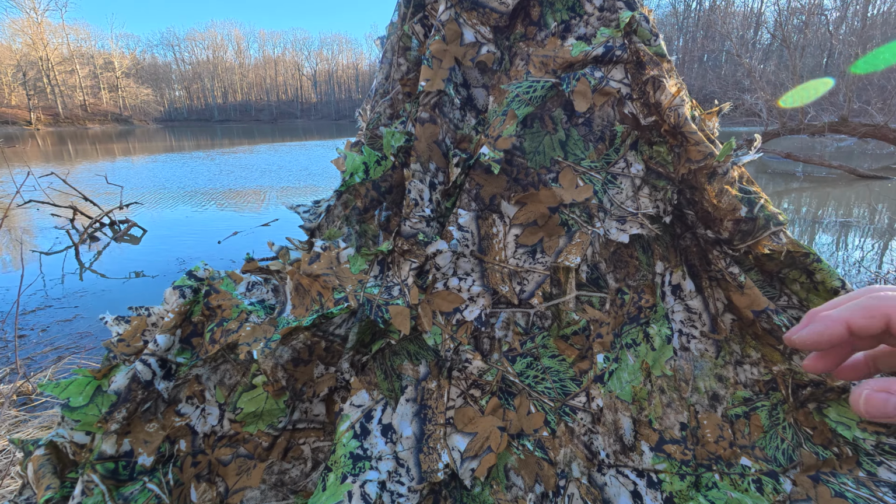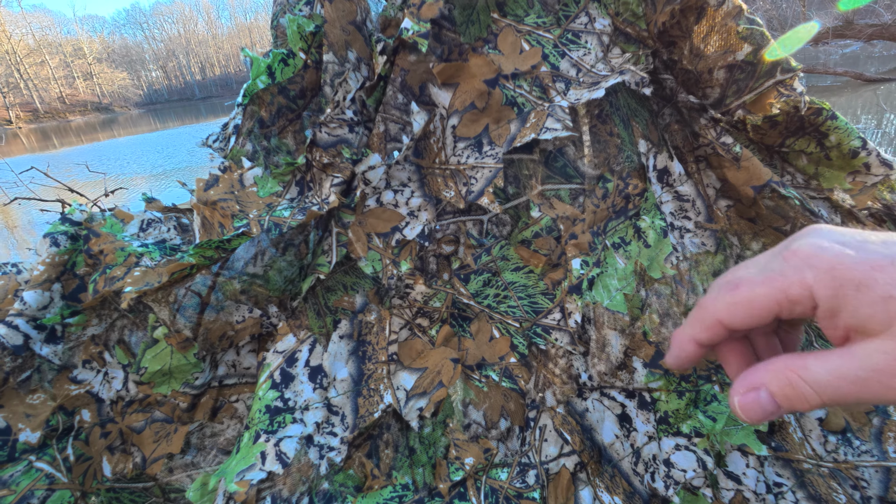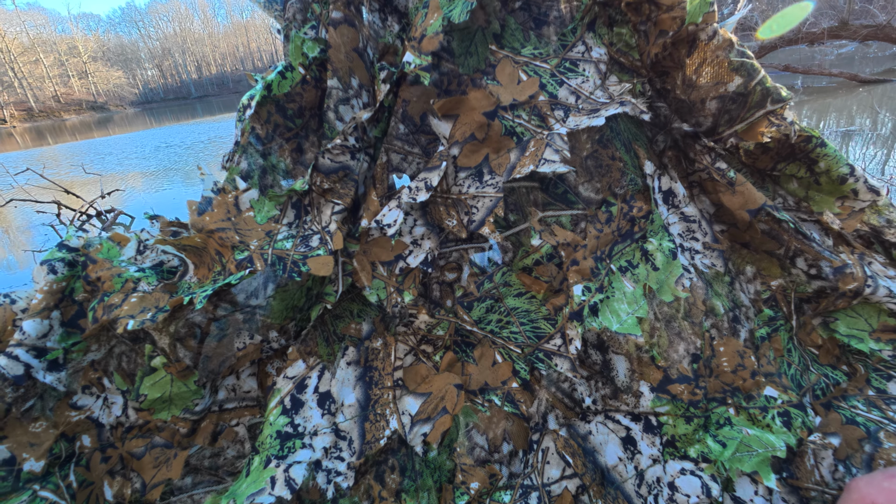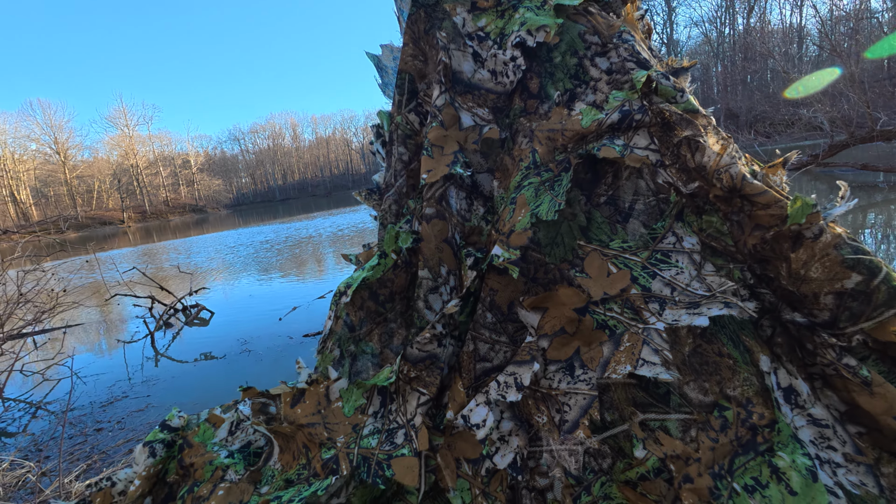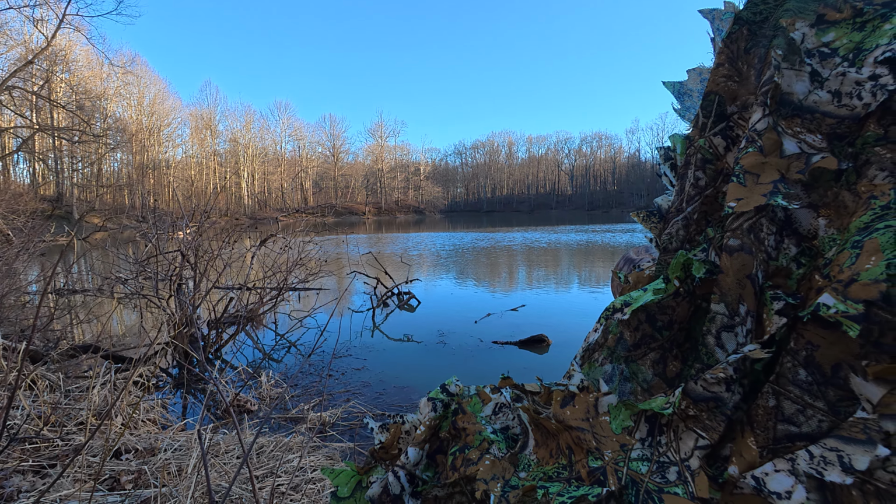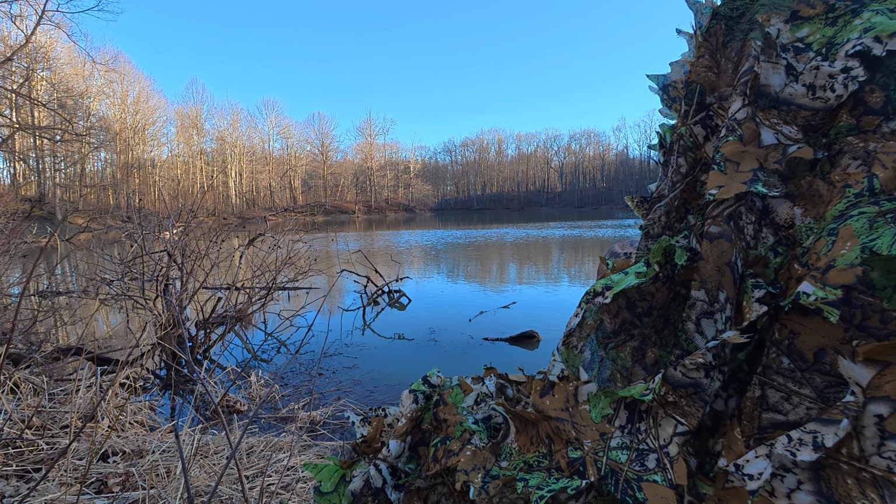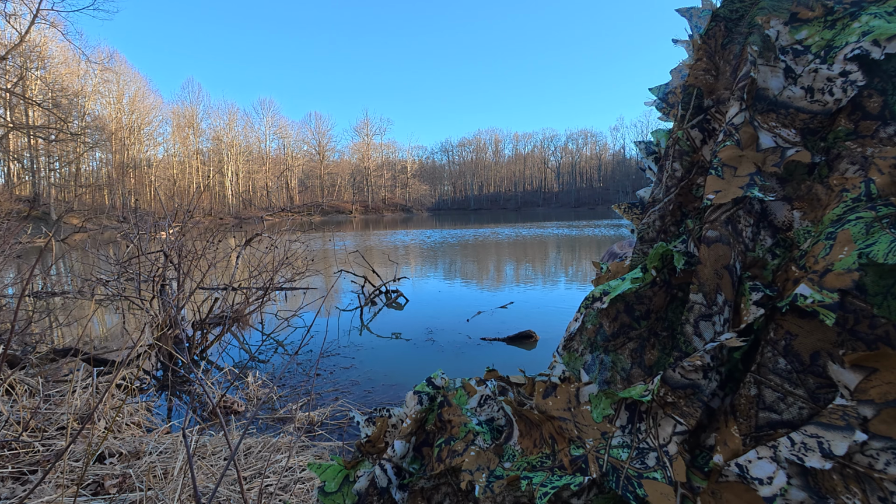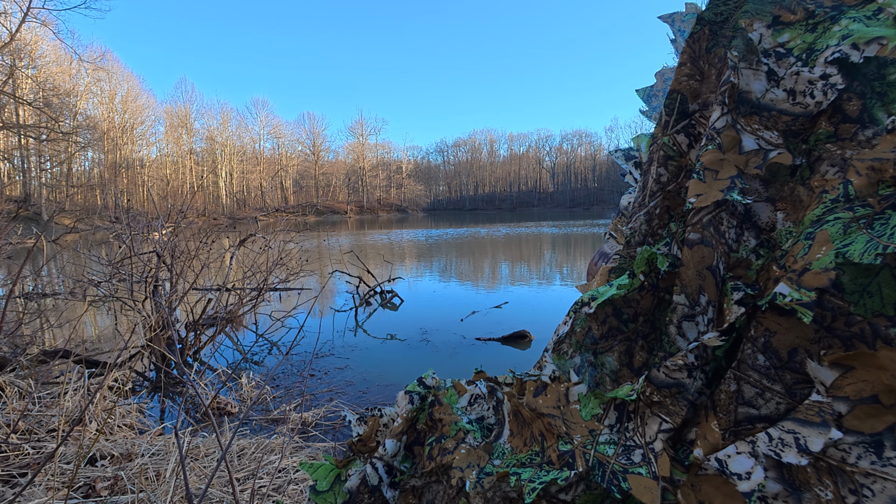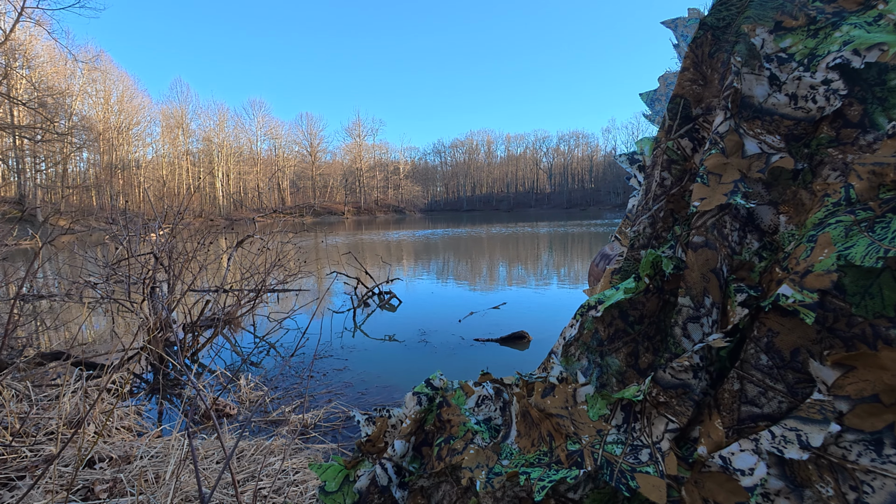My little hide. It's a 3D structure with no seam netting, and it's actually a poncho. I just use it to cover things as well. It works good for that. And it does a pretty good job, I think. I got some things a couple of years ago using it, and got really skittish little ducks to come basically a few feet from me, so it works. We hear wood frogs in the background and a few spring peepers further away.